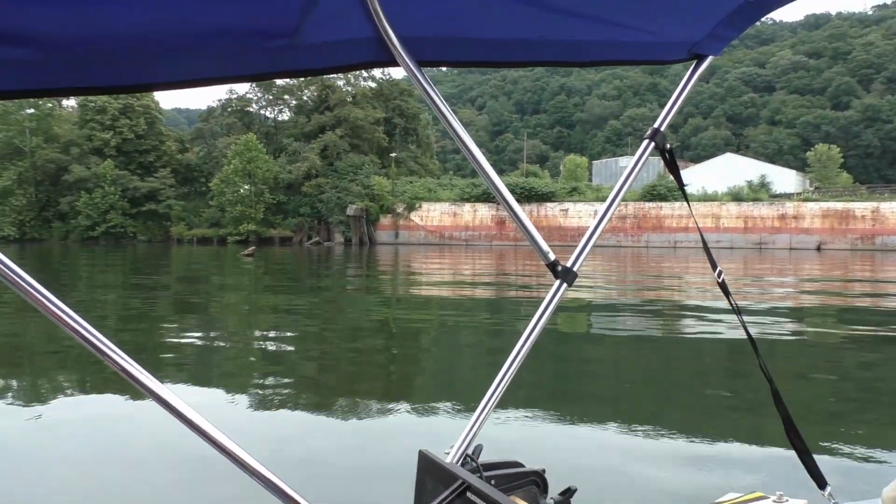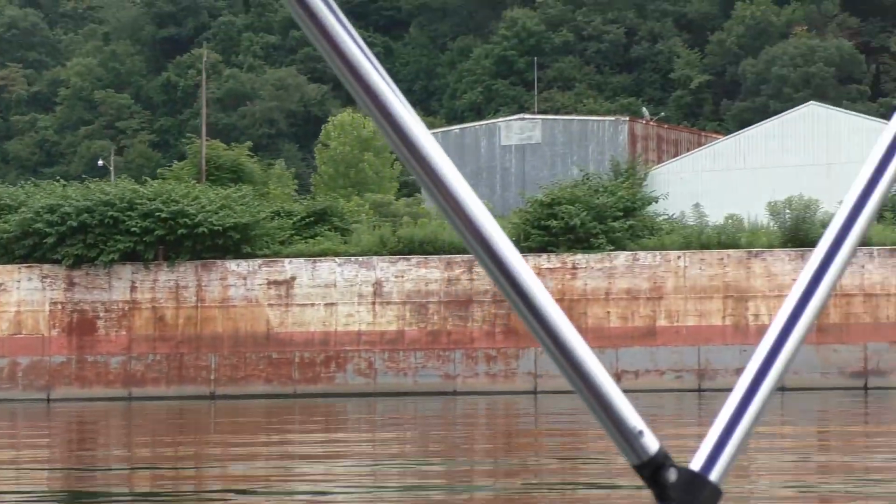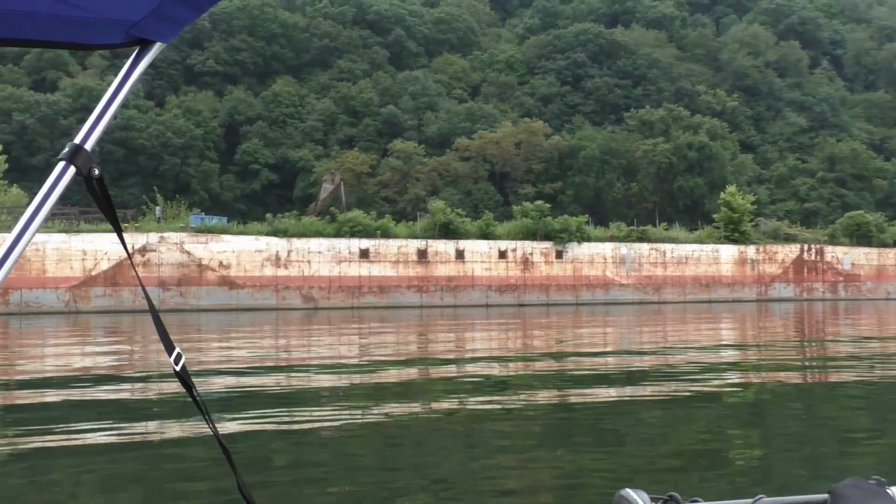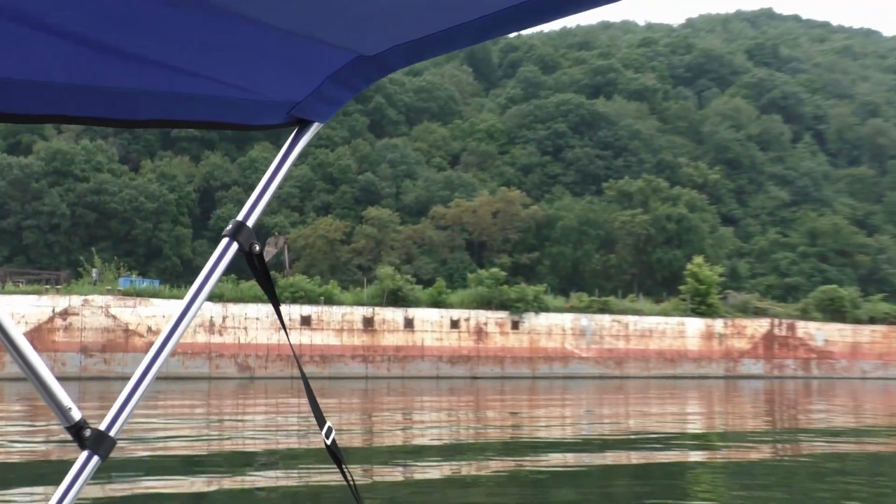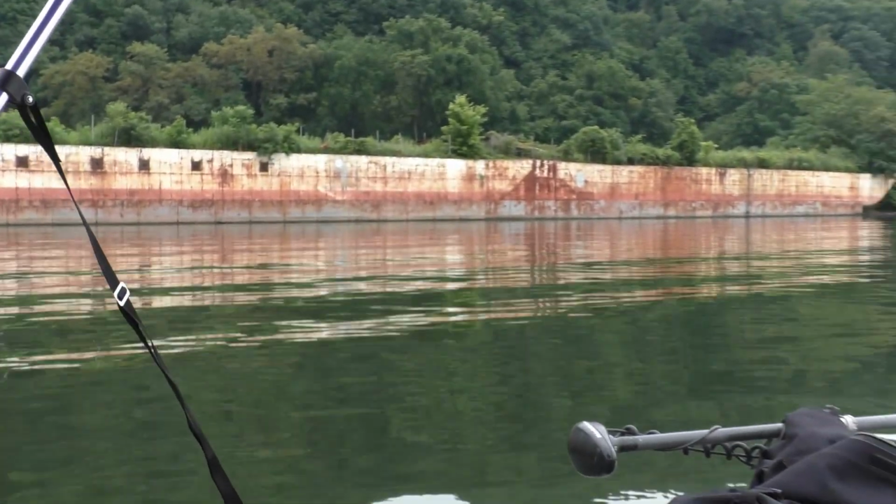We come across these sections on the river where there's these barges that they've clearly abandoned, and the land just takes them back over. It's like trees and stuff growing up there. It's almost like, let's park these here so we have some more land.